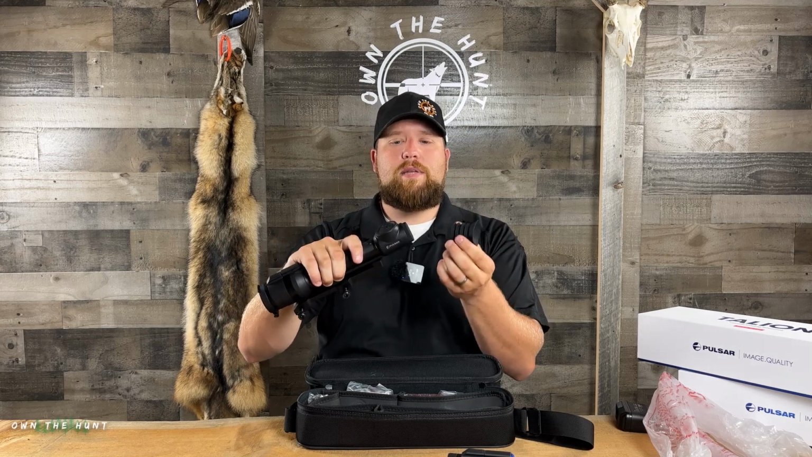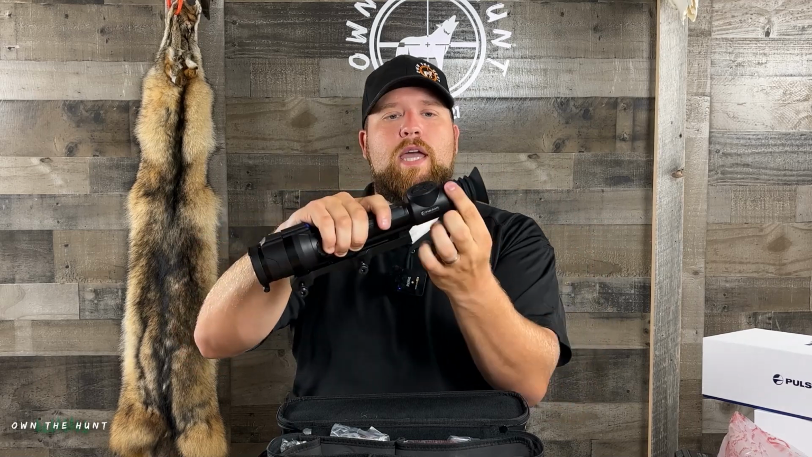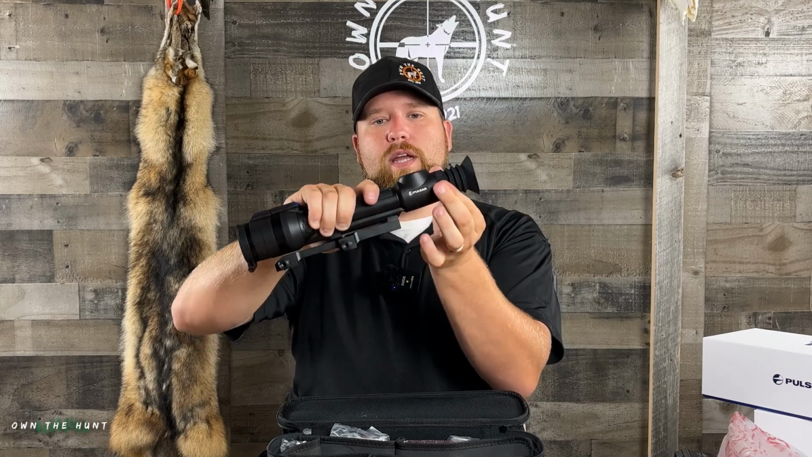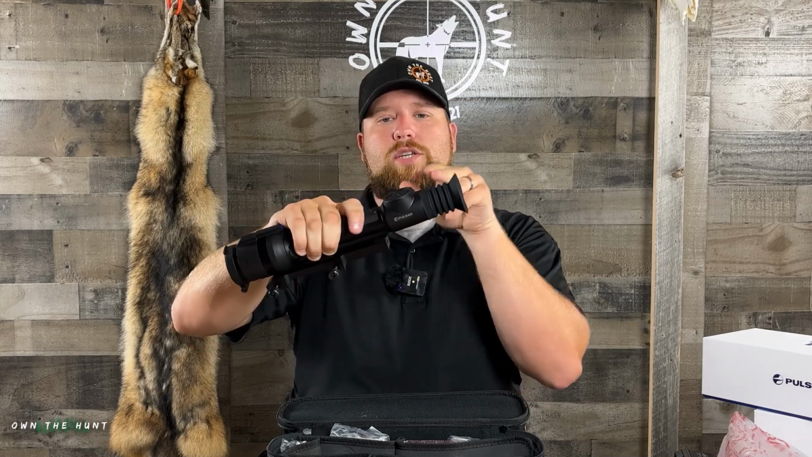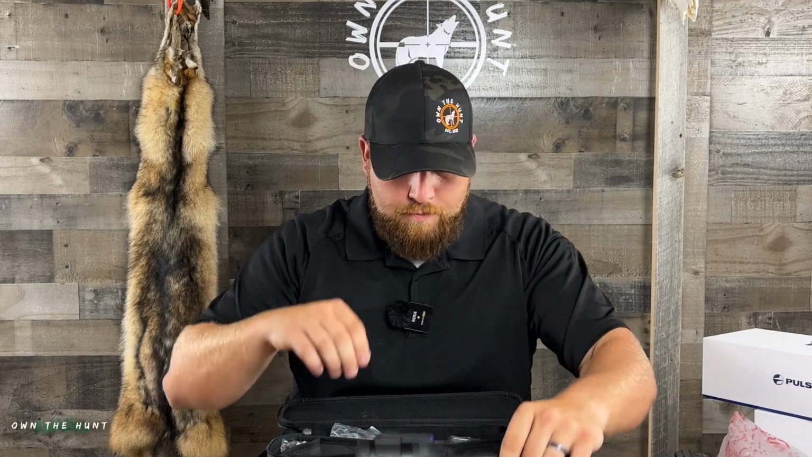But these come with a rubber eye cup, you guys. The eye cup's super nice on these. I really like it. It's the same design they use on their Thermion. It's a magnetic cup, so you'll notice it wants to stick to the scope, but basically you just push it on and it magnetizes to it, and then you've got a nice smooth ring to grab a hold of to adjust your diopter focus for your rear focus there. So I don't prefer these. I don't run these on anything. They are pretty comfortable. They're soft, nice, easy rubber, but I just don't prefer them.